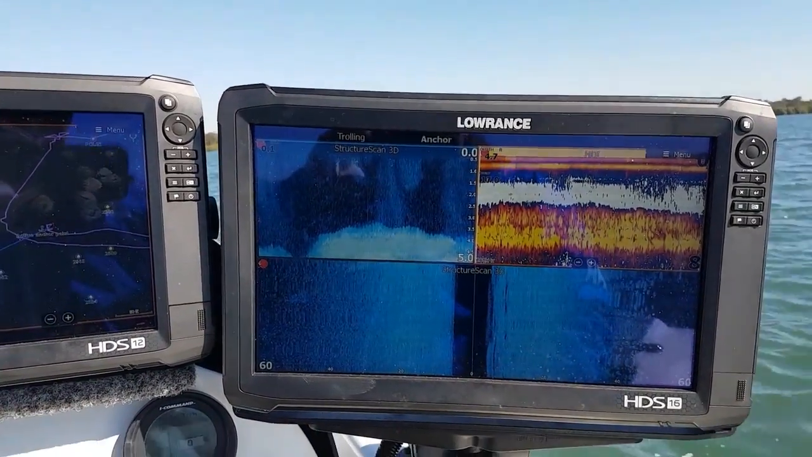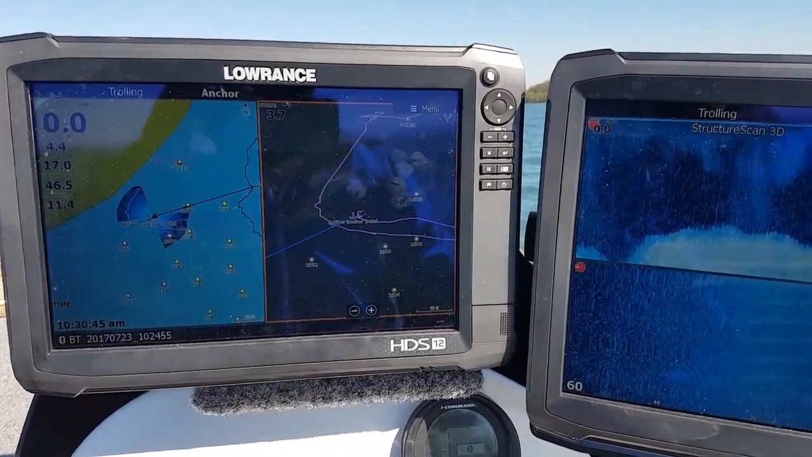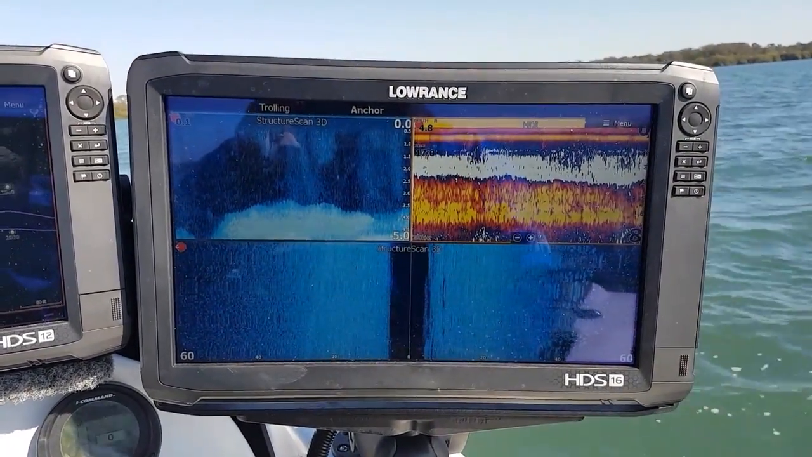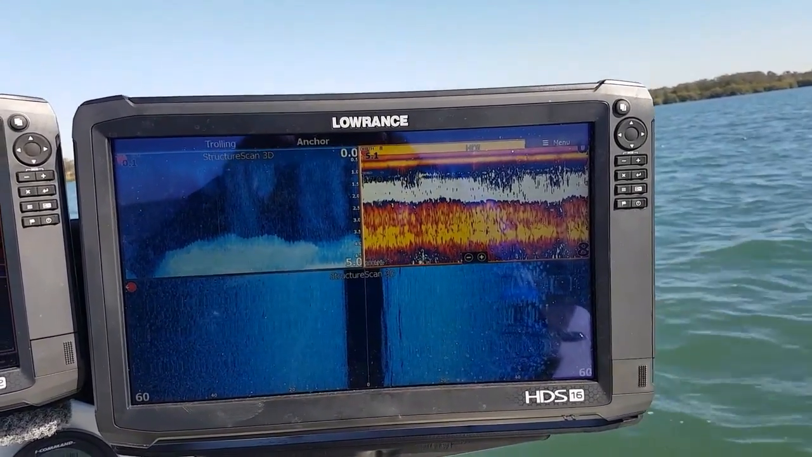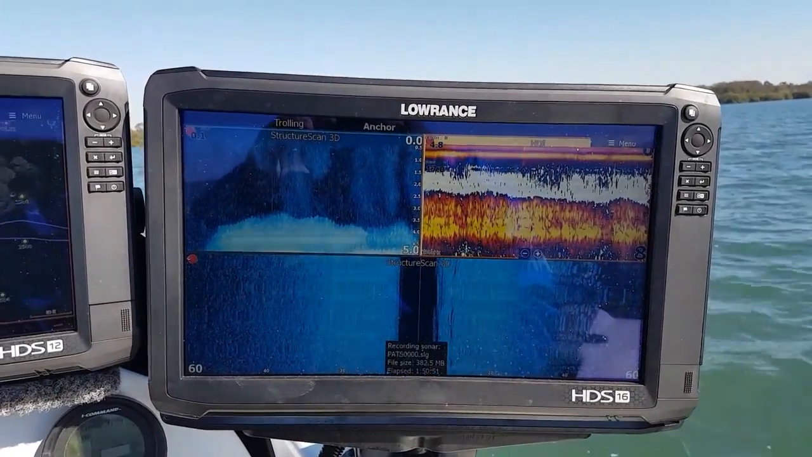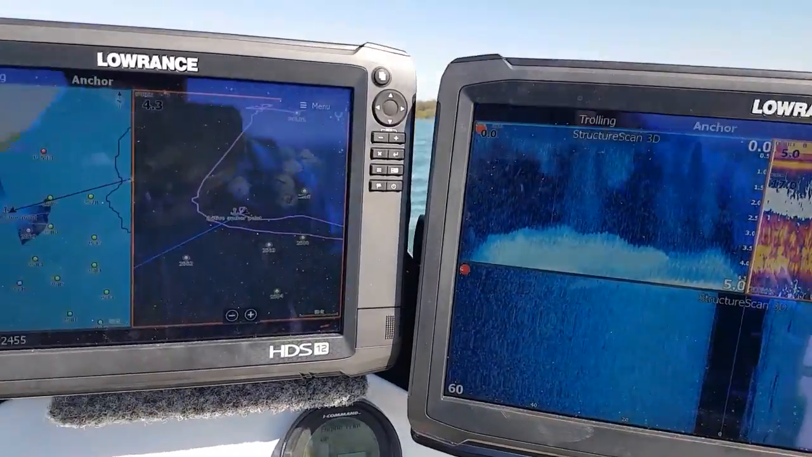On the right hand side I have a HDS Carbon 16 and next to it I have a HDS Carbon 12. With the 16, I mainly run this as my sonar unit, so this will run my structure scan, my 2D sonar and my down scan. This I'll change to a full sonar screen when I'm travelling from spot to spot.